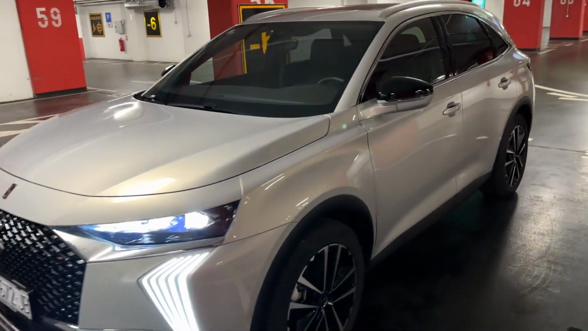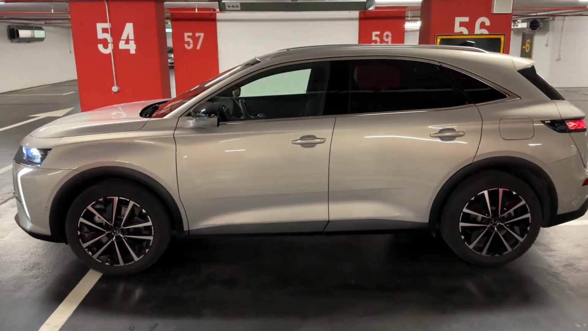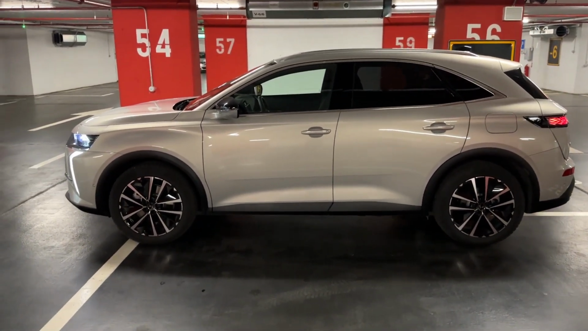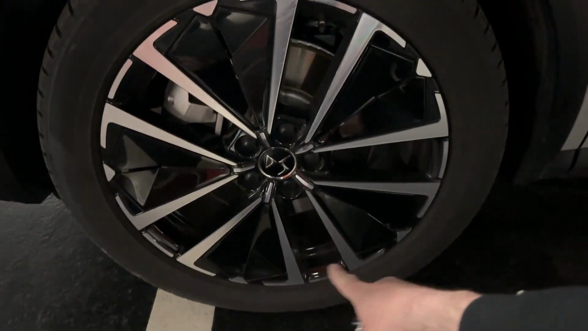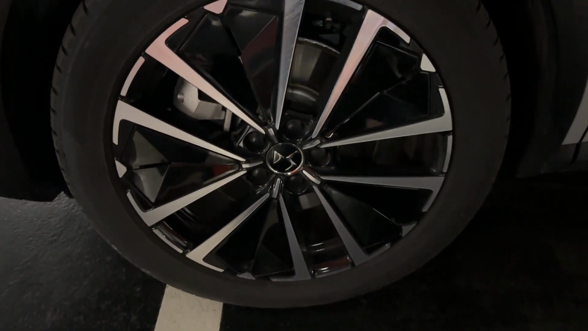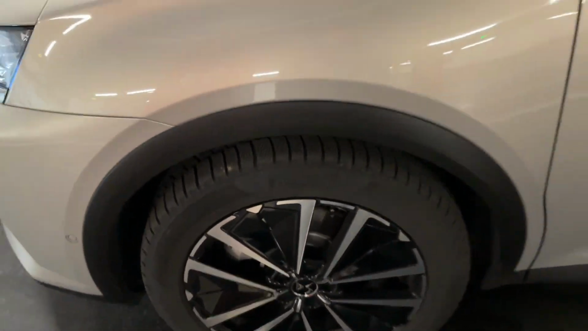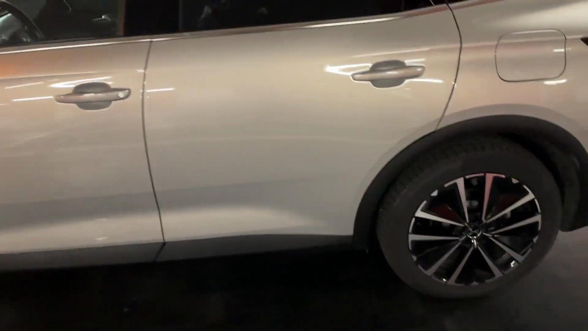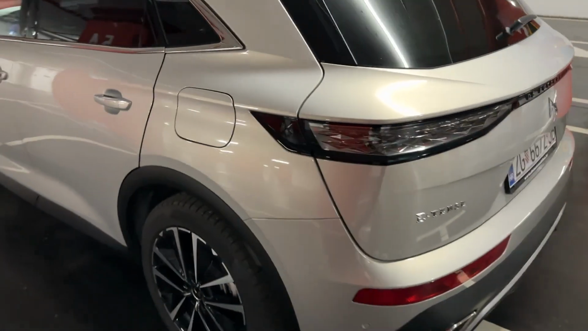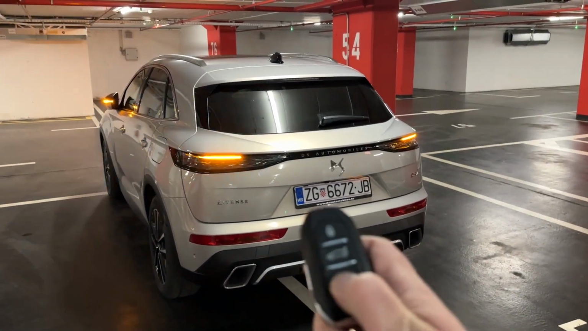Now let me show you the side profile. There we go, 4 meters 59.5 centimeters. These are the 19-inch wheels. They are very aerodynamic ones, and as you can see, those inserts here make it even more aerodynamic and efficient, of course.